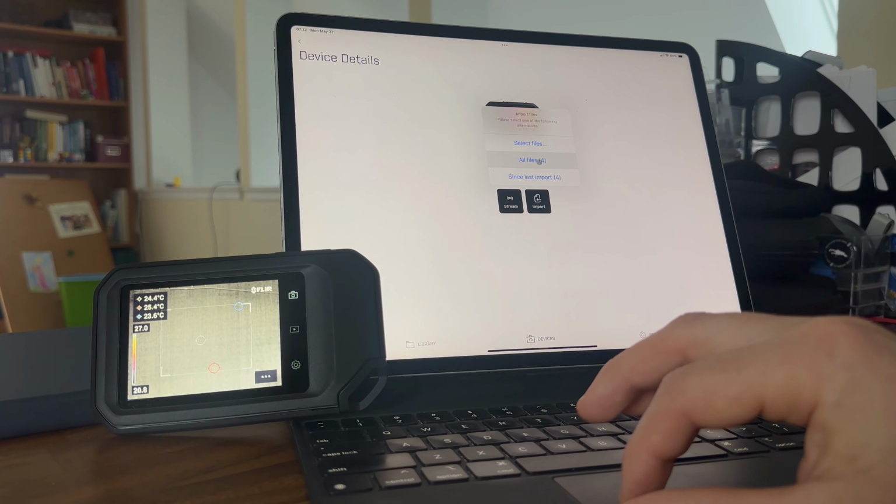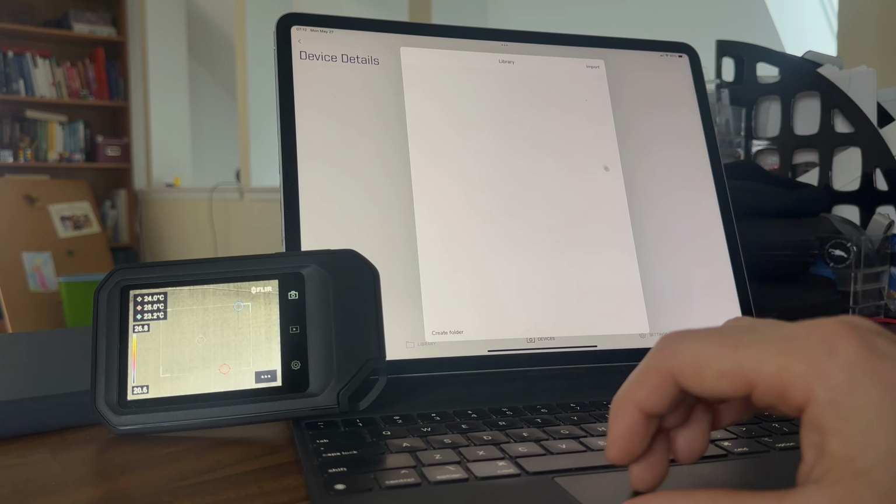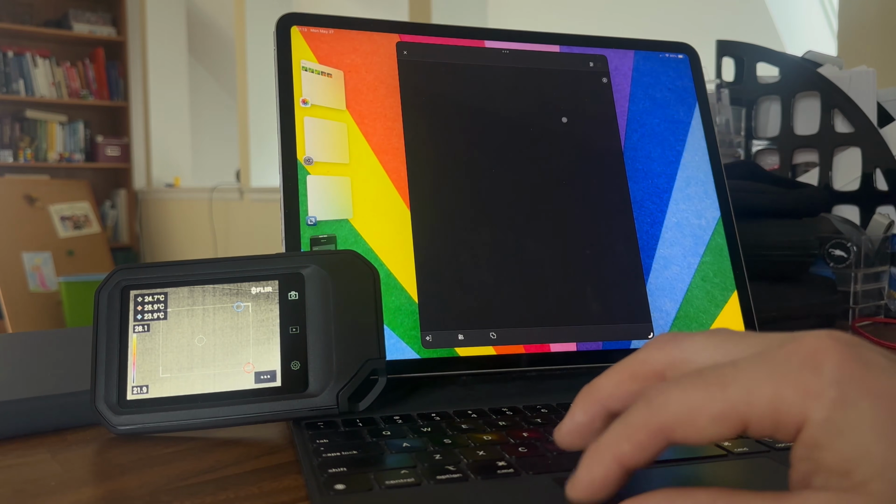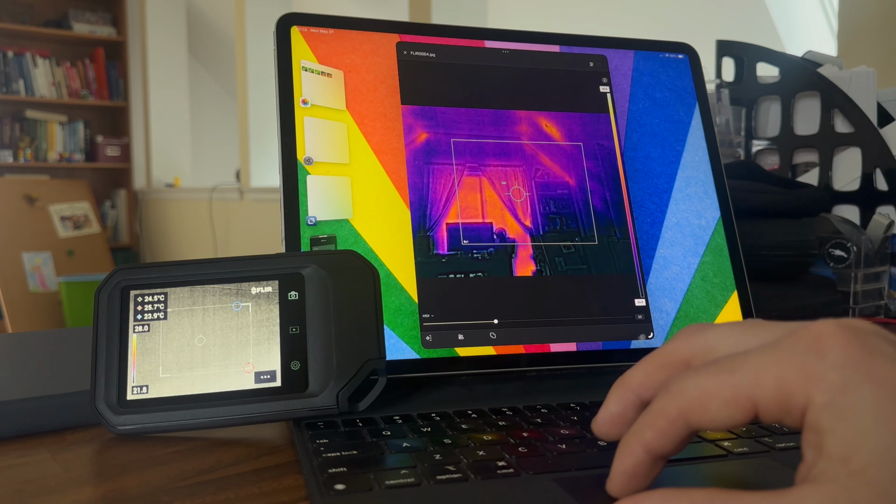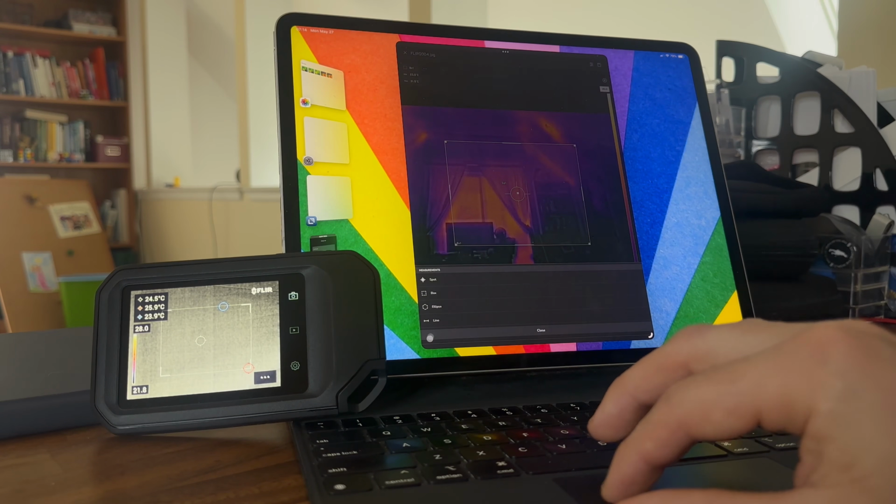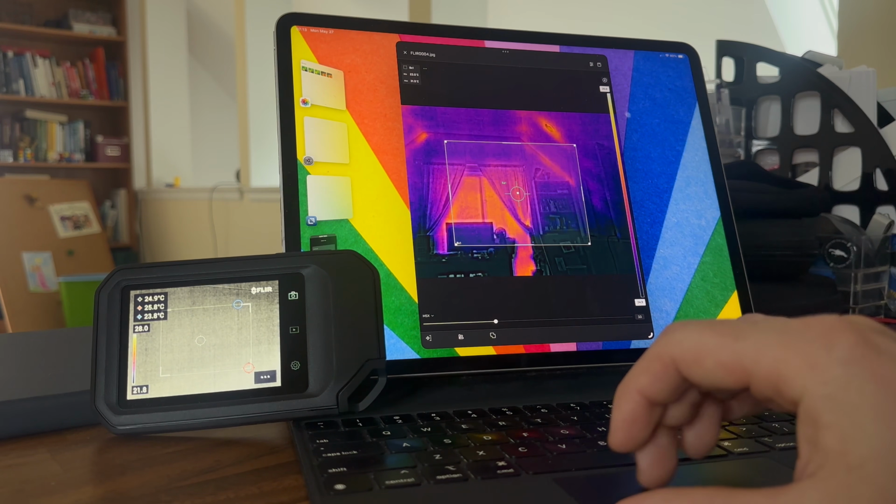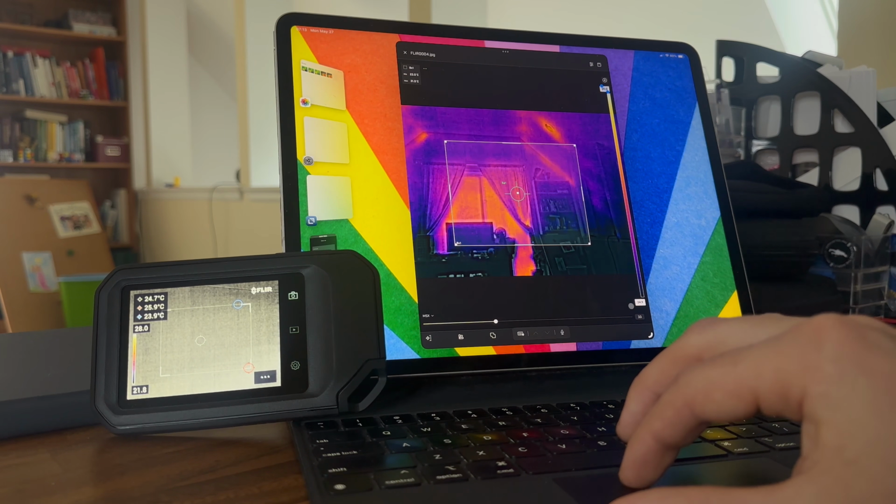But you import the images. Editing is fine. You can do a lot with the editor. It acts funky on iPad because clearly they made it for an iPhone, and it's just not made to take advantage of the full iPad screen. But you know how the FLIR couldn't add that average to the box that we made earlier in our photos? You can add that average in FLIR tools, but there's no custom templates for reporting.